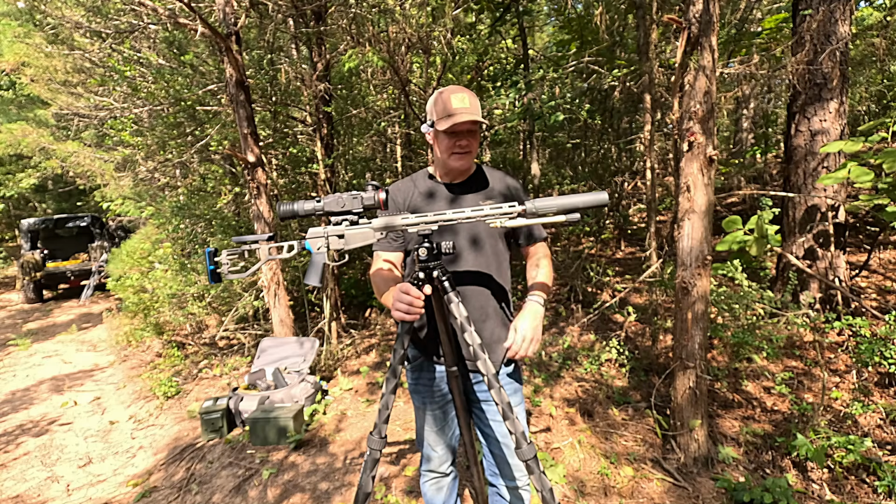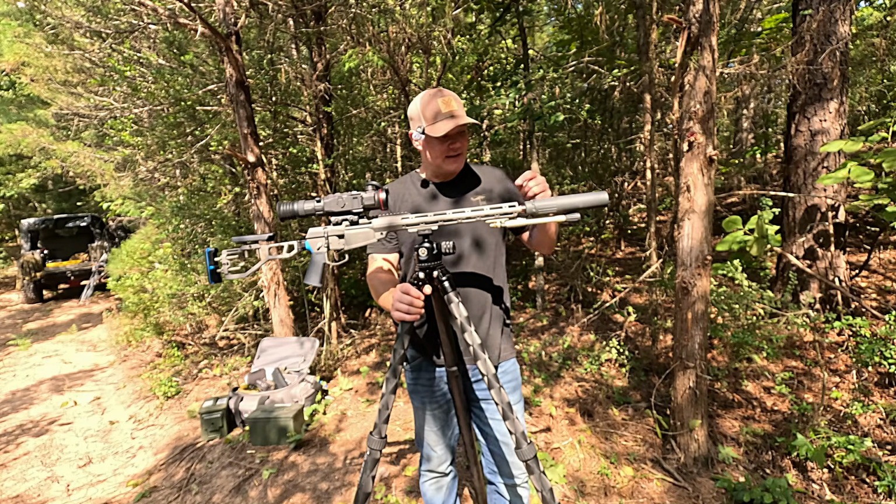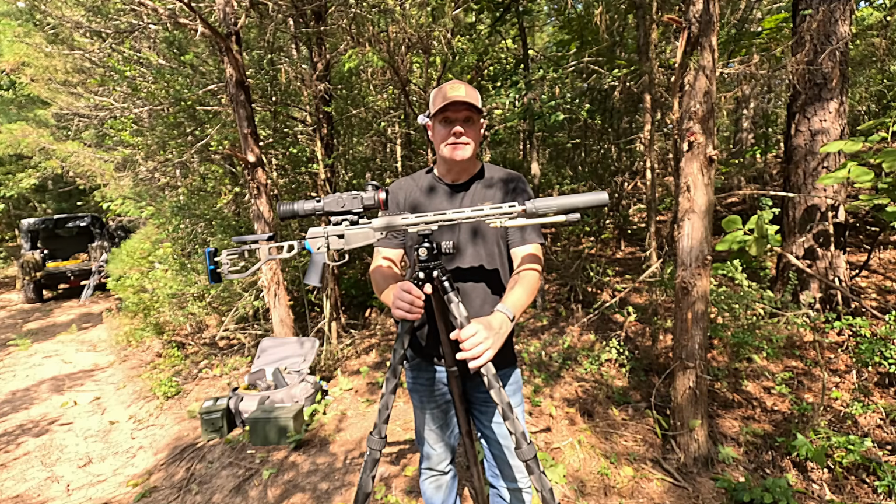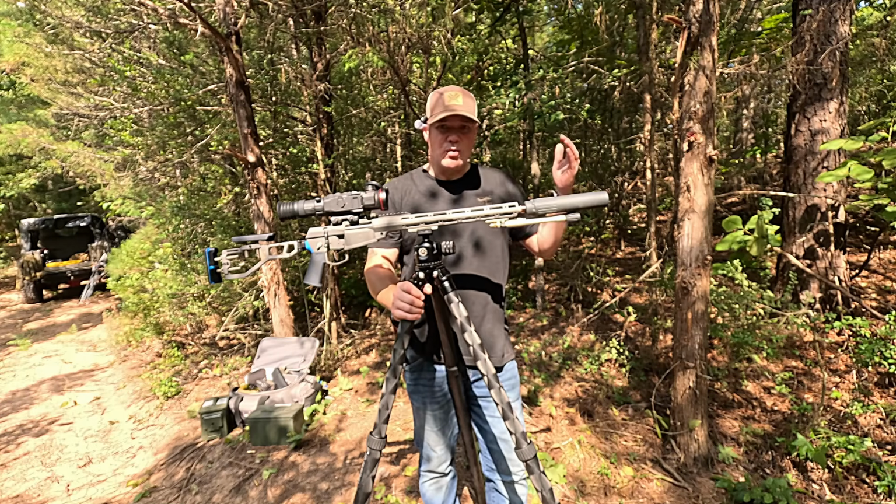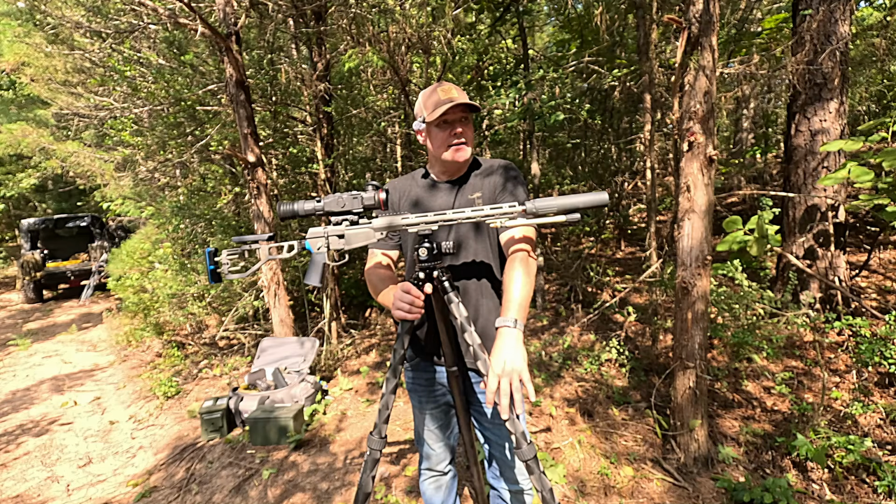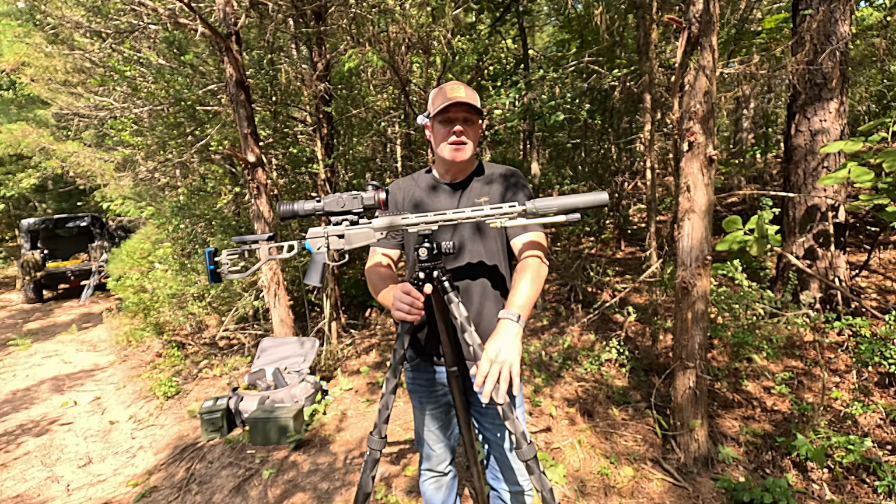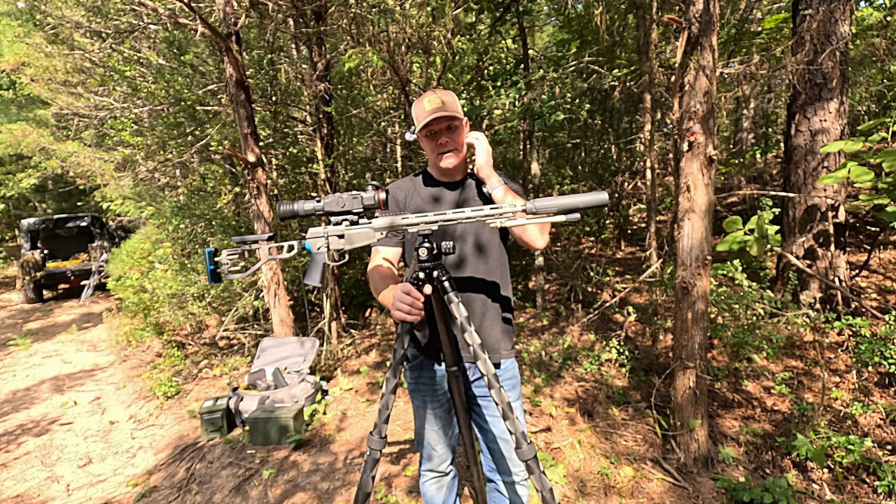It's a left-hand twist and comes off pretty easy, but it's also got wrench flats on here as well in case you need to wrench it off. But man, what a fantastic suppressor. And just like with the RC3, I put this on, and it didn't really change my impact. I was really happy with that. I was super happy about that.